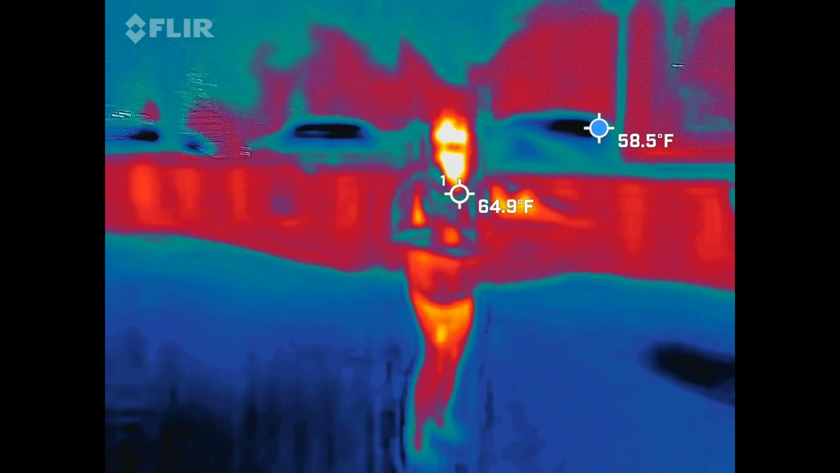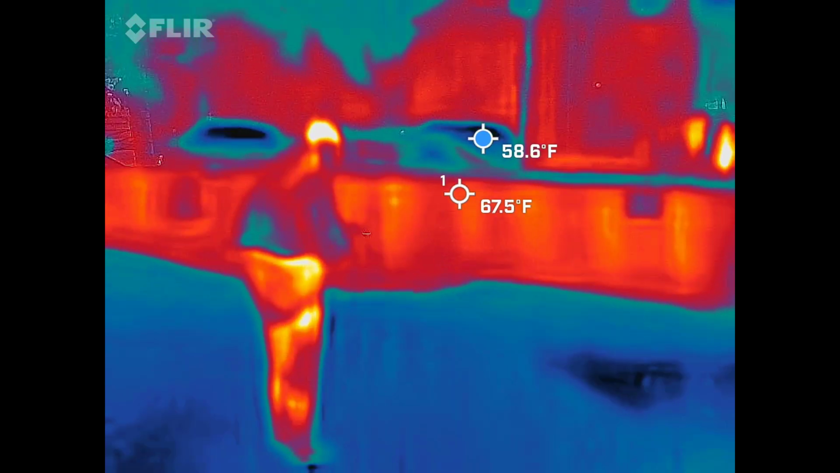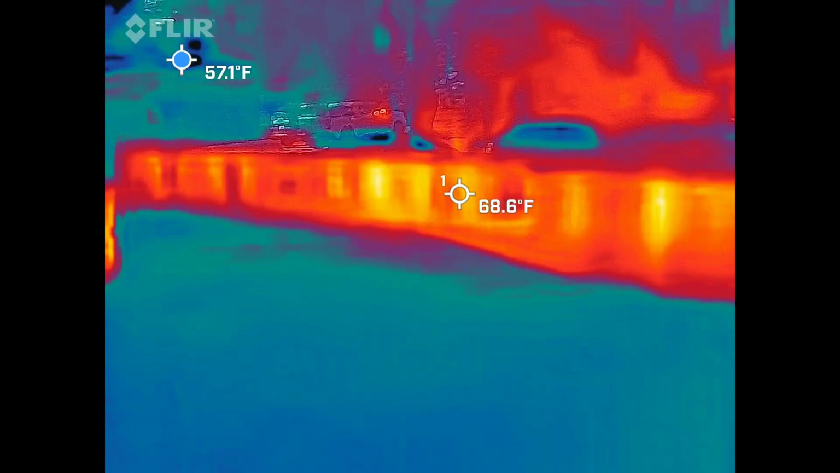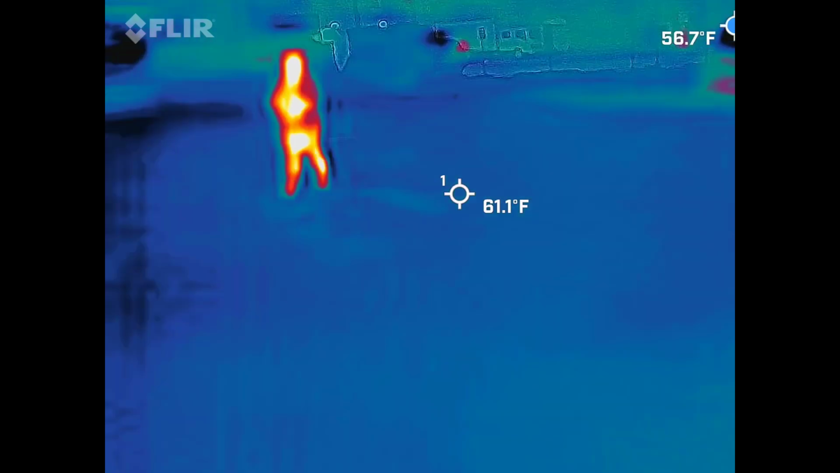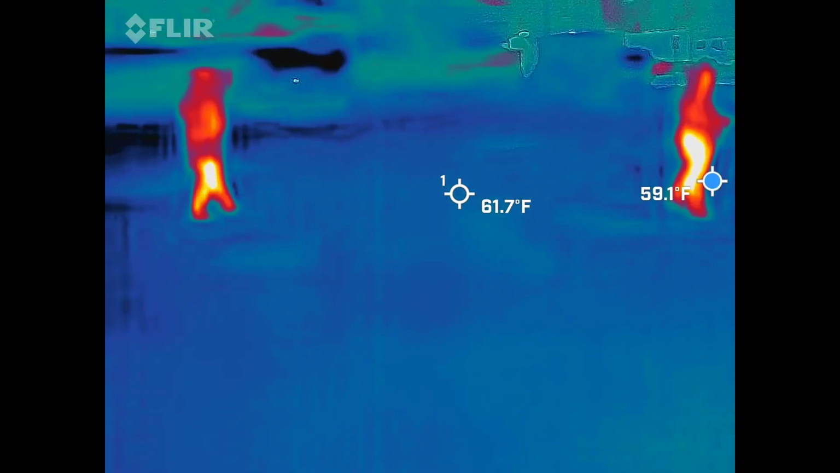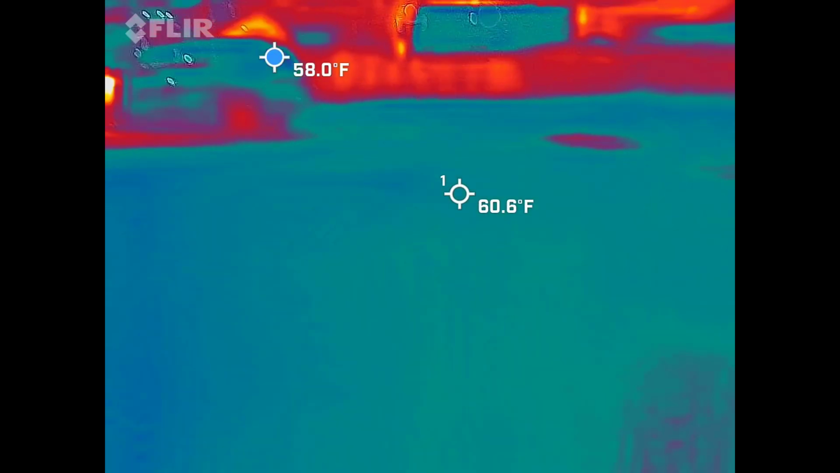Over here. 7.5? Glory. Anything weird? Nah, other than when it hits the sky, the lowest I've seen is like 55, 56. Yeah.